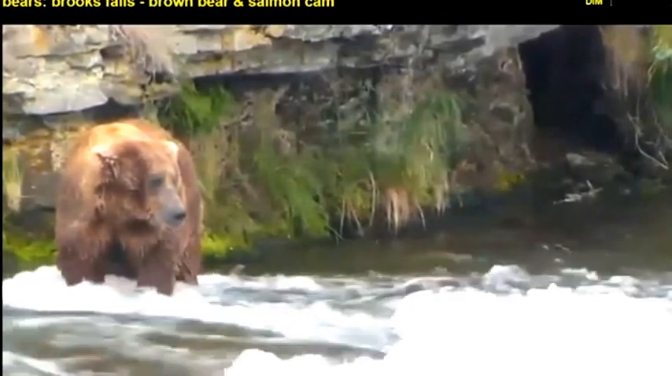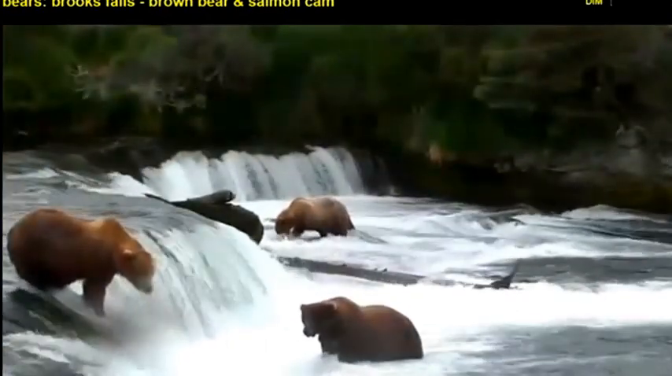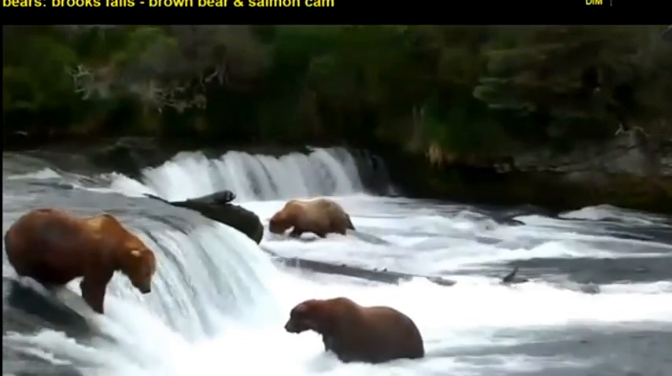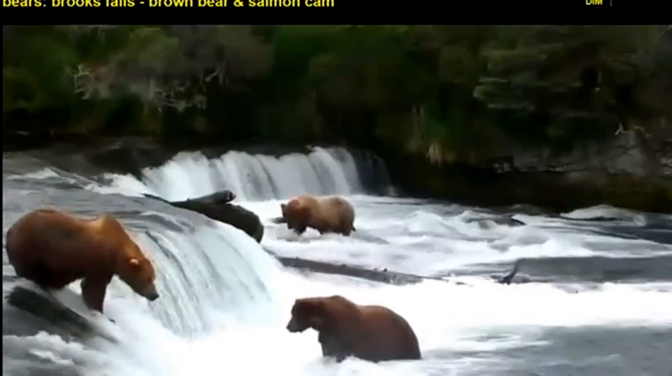If you want a little colder climate cam, then you can go all the way up to Alaska and watch some big old brown bears catch salmon in the river. The Brook Falls cam lets you get close to these apex predators from the safety of your own room. It is relaxing, kind of like how they say looking at a fish tank can reduce stress, except totally different because you're watching big brown bears kill and eat fish.